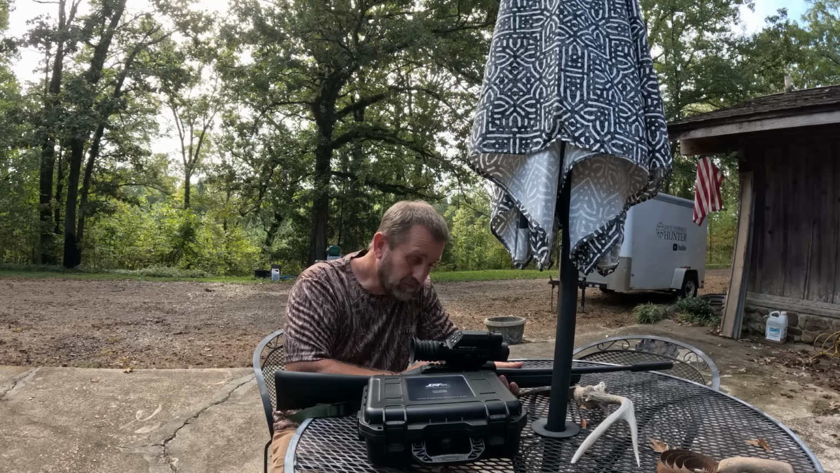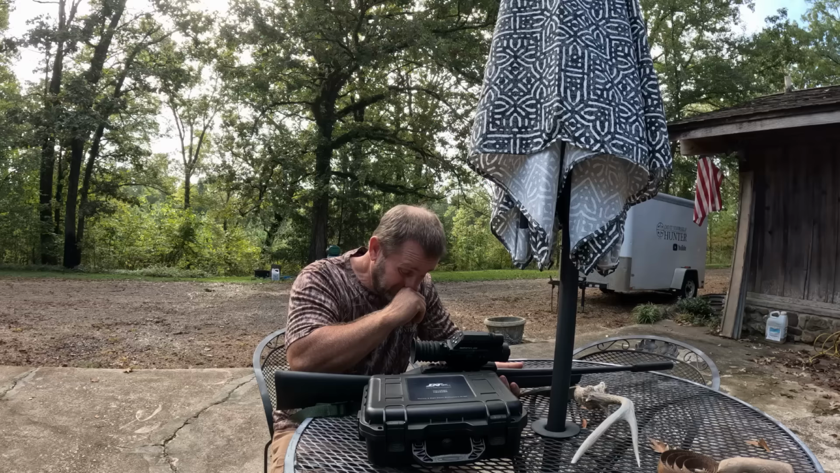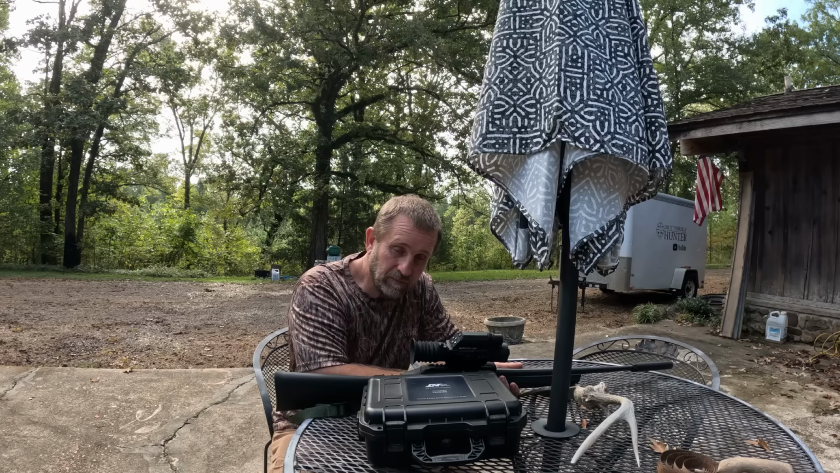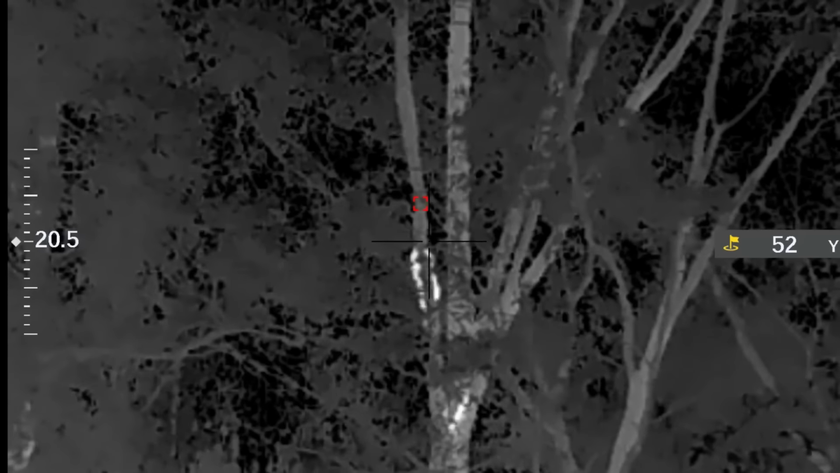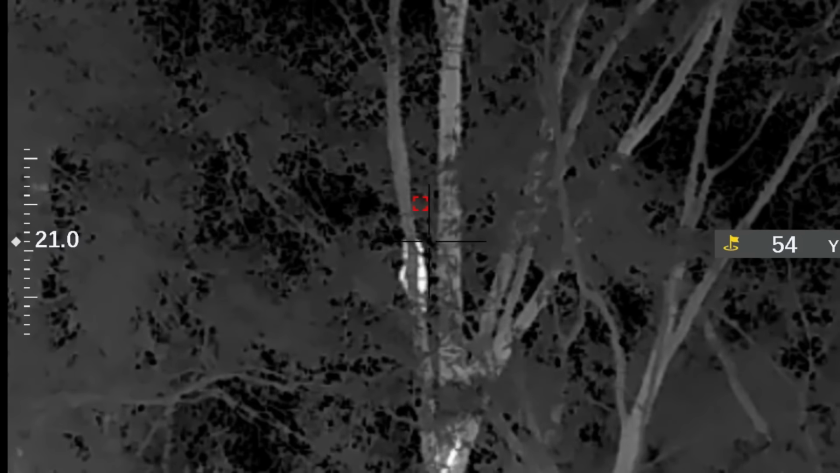Right now, in our season we can't shoot but one per night, so I've ridden ahead and done a lot of it. Here's one from when I went down there the other day. I had pictures of coons, but when I got down there, there were a couple of deer around it. I think the deer spooked the coons off. But I got looking at one in a tree, and man, I got on that coon. I think it was 50 yards, and I knocked him out of that tree.